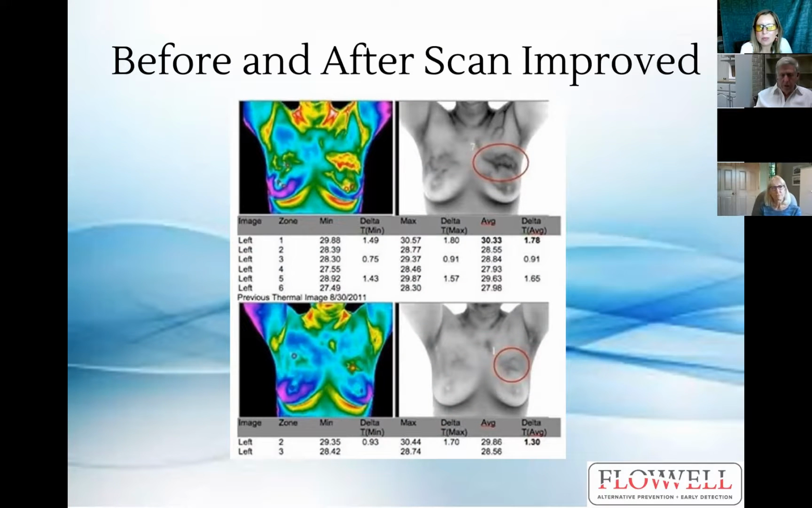Here's a before and after scan that was improved. This is what I live for as a thermographer. I love seeing when patients come back and heat signatures have improved. Because of vascularity on the right breast there, the delta T average temperatures are out of the normal to abnormal range. This patient's follow-up was 6 months, and not only did her heat signatures go down, the vascularity throughout both breasts decreased as well. And again, this is just what we love to see.